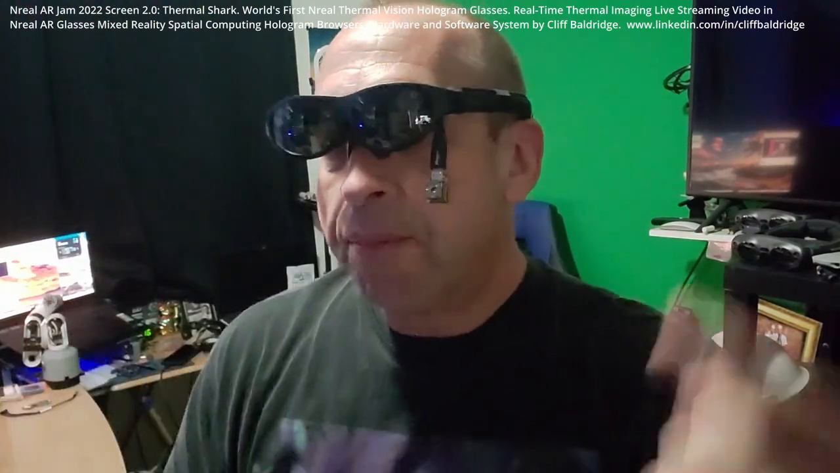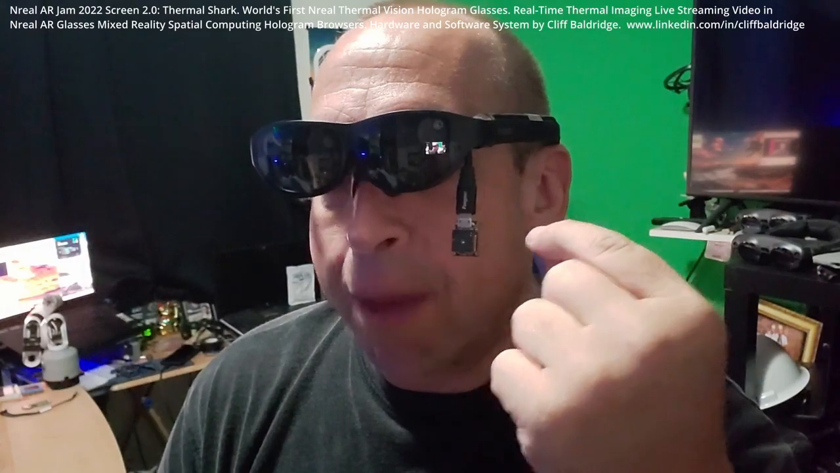So I have the Nreal glasses here that project spatial computing browsers, the Nebula Browser, which is the Nreal browser in order to see the internet. So the Nreal Glasses is projecting multiple Nebula browsers in the room, and this is spatial computing, so it's like a hologram view of a browser. Next, I have the Flir Lepton thermal camera right here, which is capturing in thermal imaging video, a live video stream of thermal imaging video through the Flir Thermal camera here.